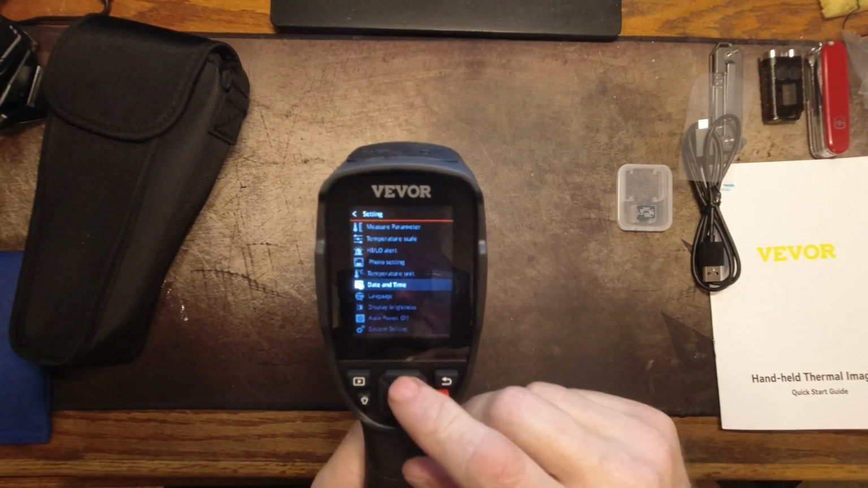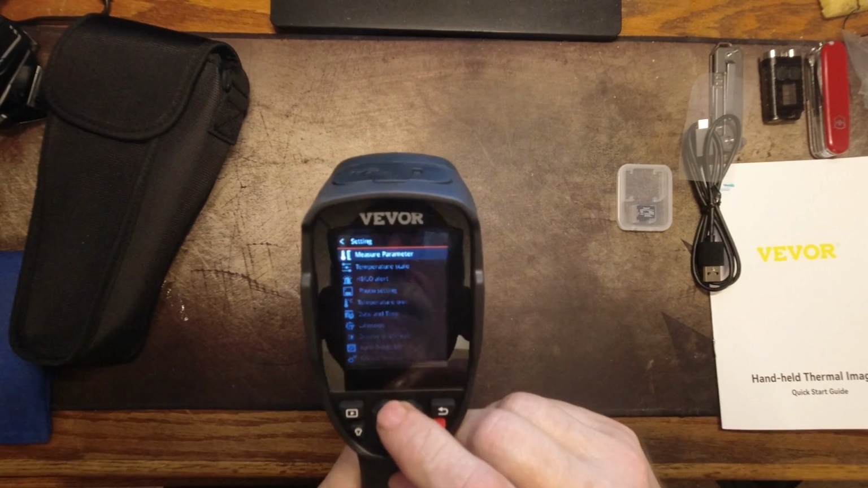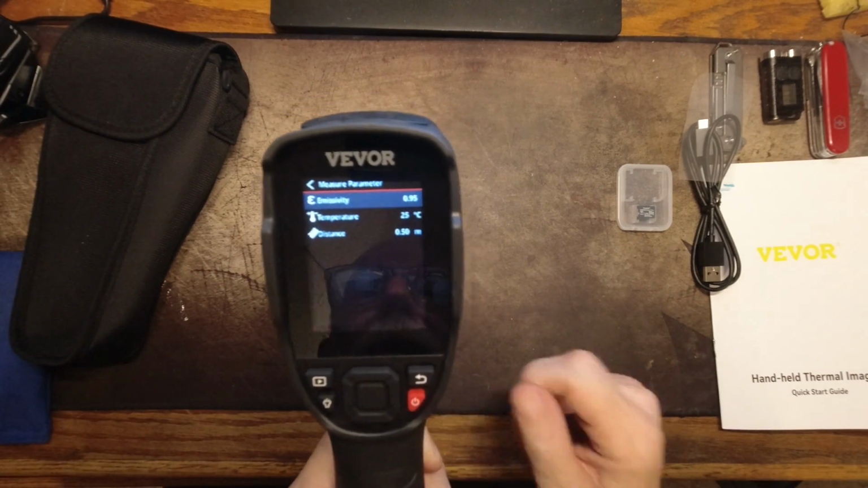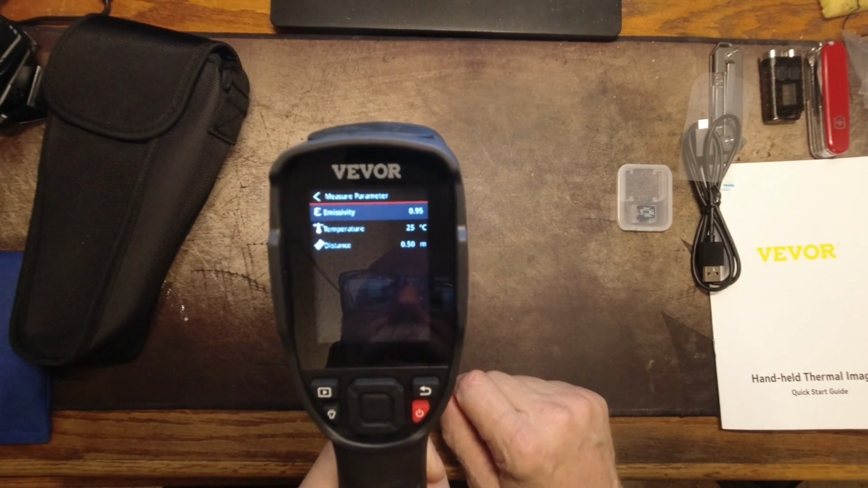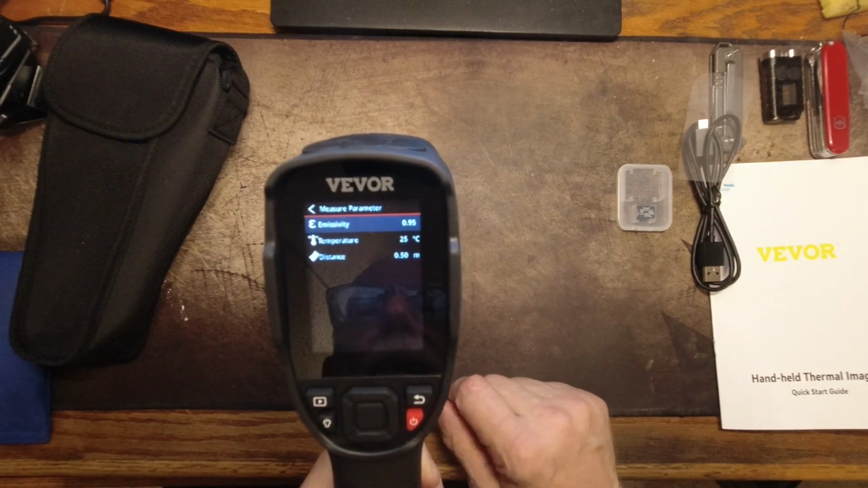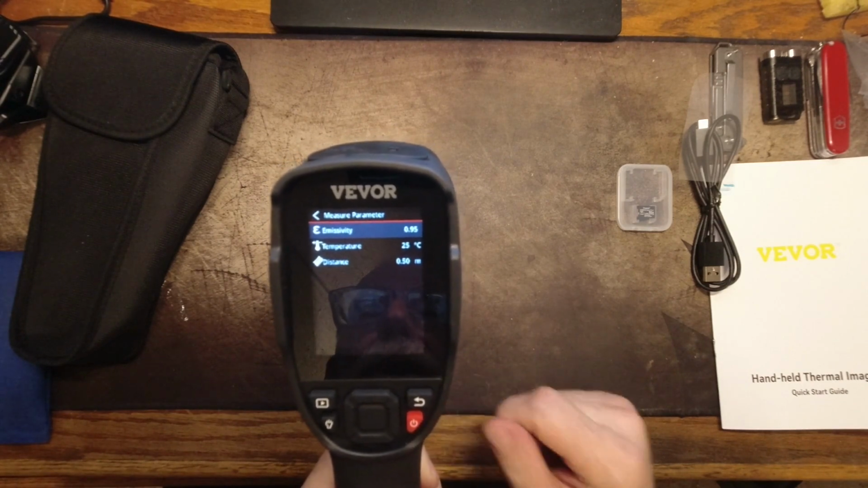And now we're in the main menu. I'll show you how to get to that later. In the main menu, we have measure parameter, and that is the emissivity. And I'm not sure what emissivity means. The temperature is the ambient temperature and the distances which you're taking it.